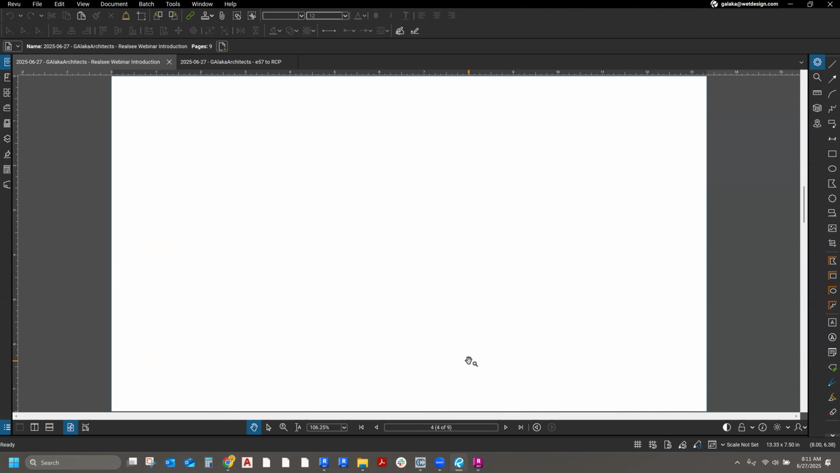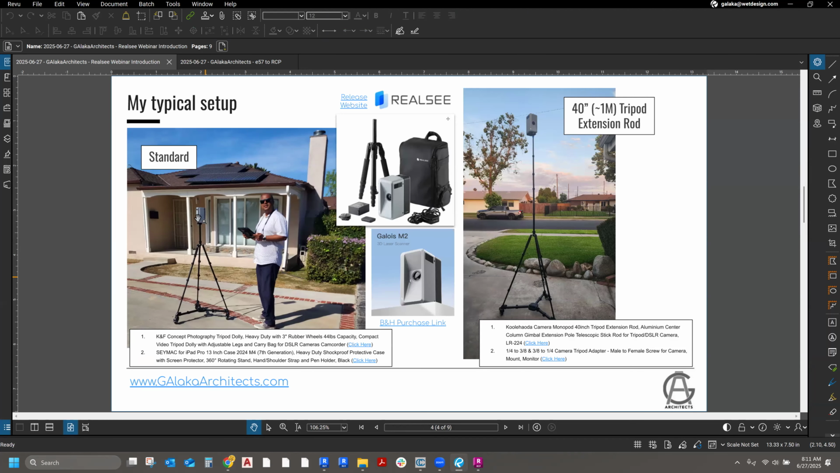Just a little bit about my setup. Typically, for those of you who already have the Galois camera, this is what comes out of the box. You get the backpack, the tripod, the battery, the actual camera itself, cables, such and such. The only things I had to get in addition to this are this little tripod dolly that you see at the bottom that locks it into place.